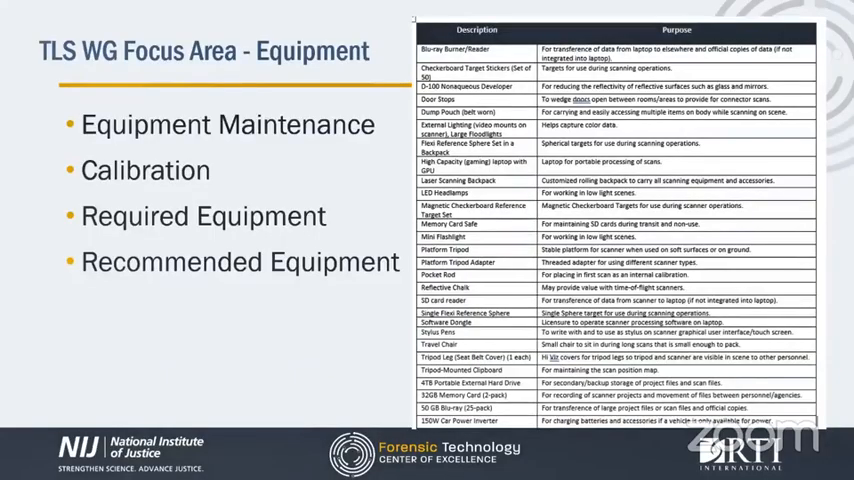So, moving beyond reporting guidelines, the working group also put together a list of what we feel are really required pieces of equipment for those that are still building out their TLS programs, and then another list of recommended equipment for those that may have set up a TLS program but are still looking for ways to make things easier. A lot of them are just simple things that we've run into as we've processed all of these scenes and said, oh man, it'd be really nice if I had this. And we added it to the list.